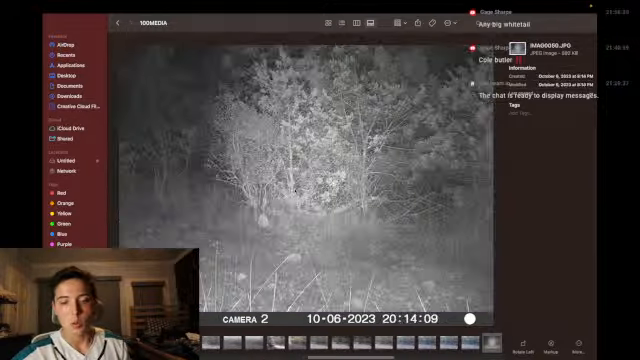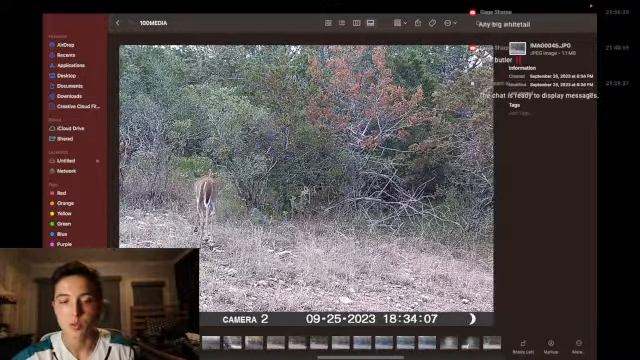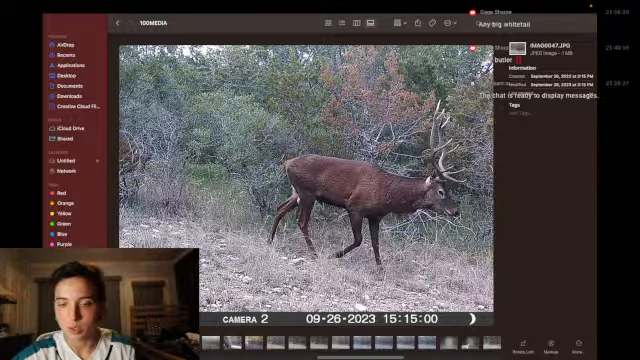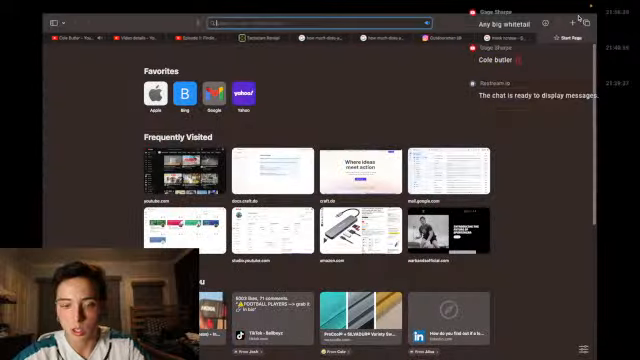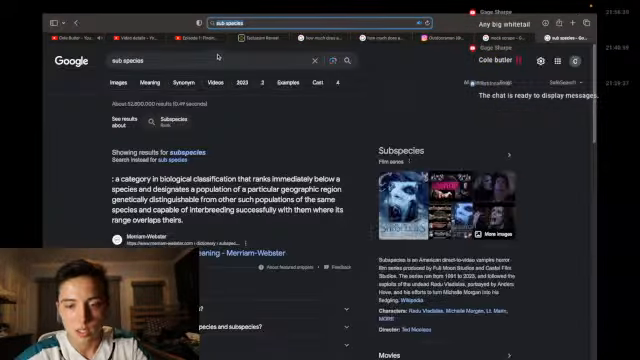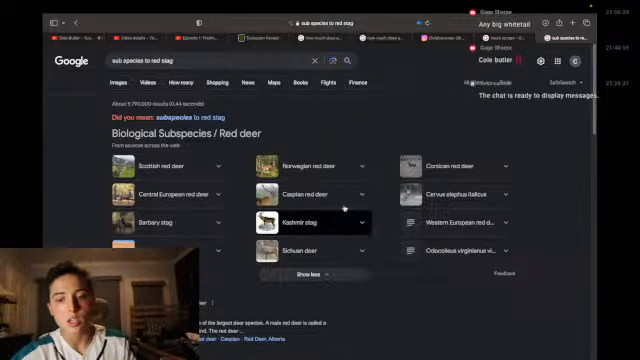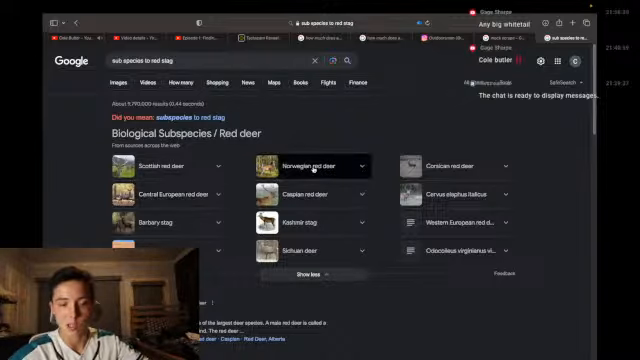So I did get one question right now. Do red stag usually have that many antlers? So yes, they usually do. There's a ton of different subspecies of red stag. You see how many different there are. I'm not exactly sure which kind it is, so again, if y'all know, put it in the comments.